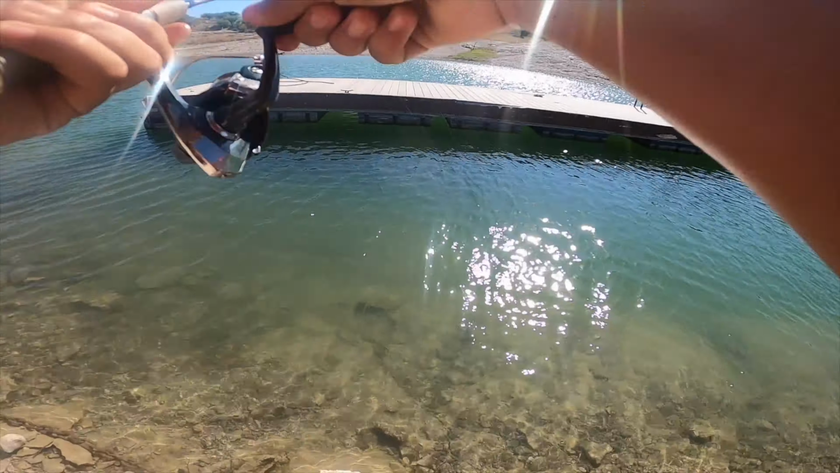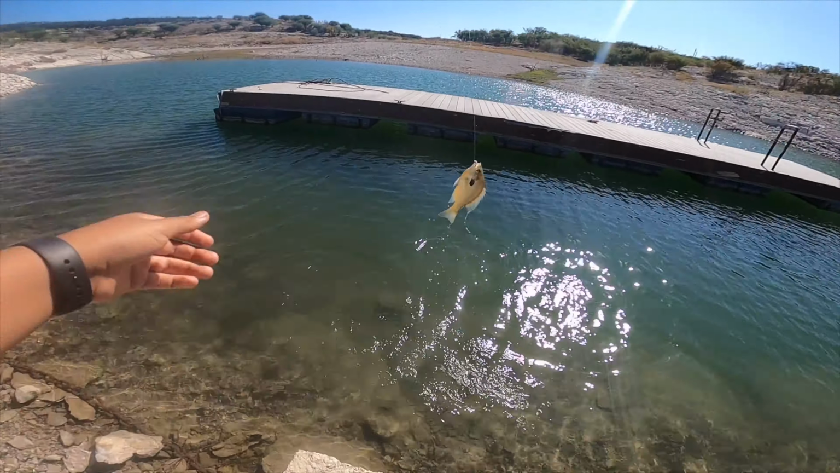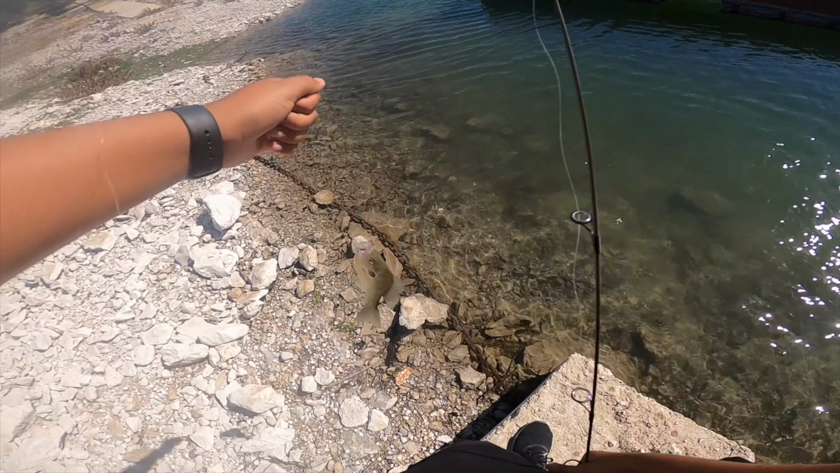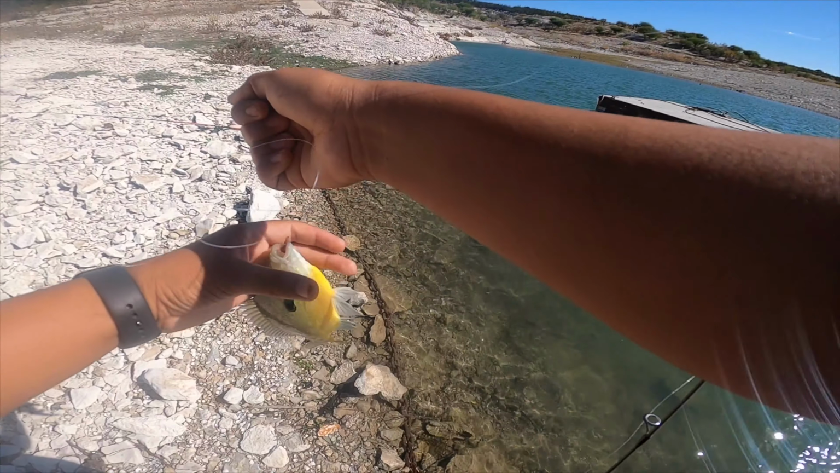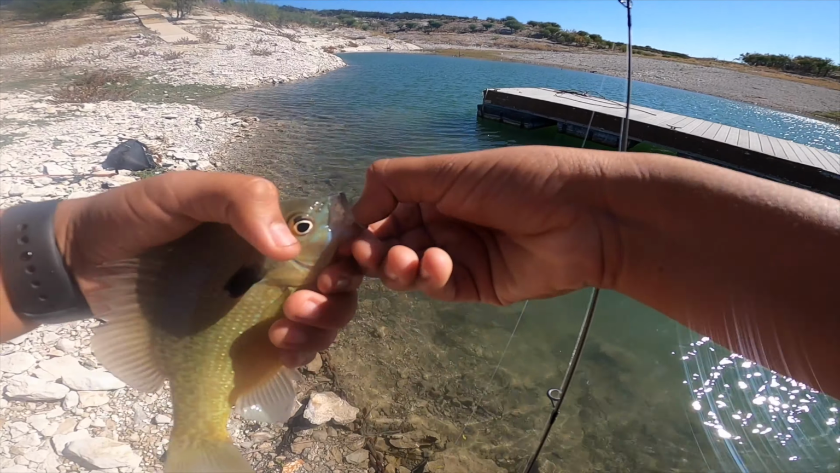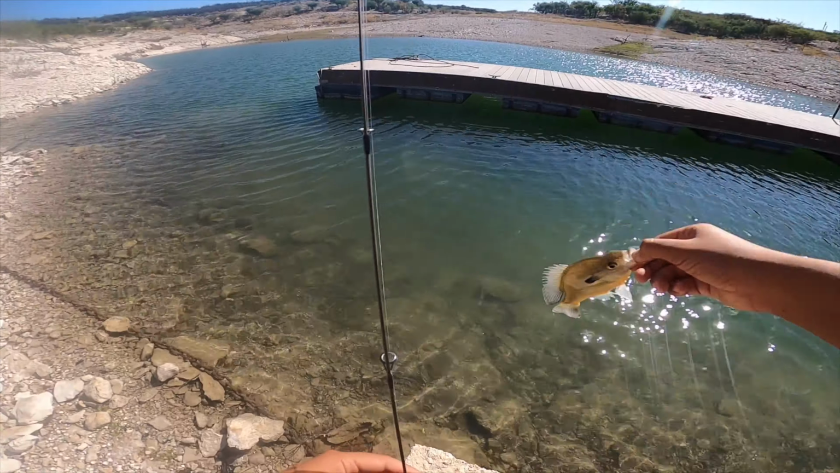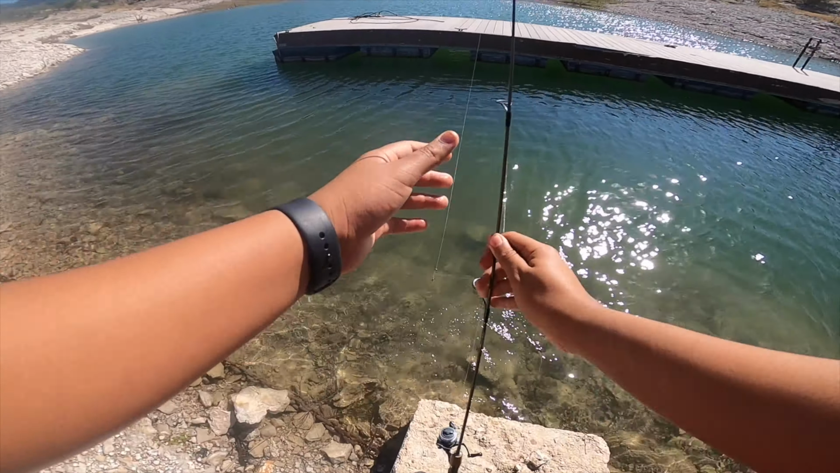Got him. Oh, that's a decent sized bluegill right there. Here we go, everybody. What is that, the 5th bluegill of the day? Around there. Not bad. Take him. Hook came right out. Good thing I kept tension on this little guy. This might be the last one of the day. Don't know. I might try to catch another one. But there he goes. Back in the water.